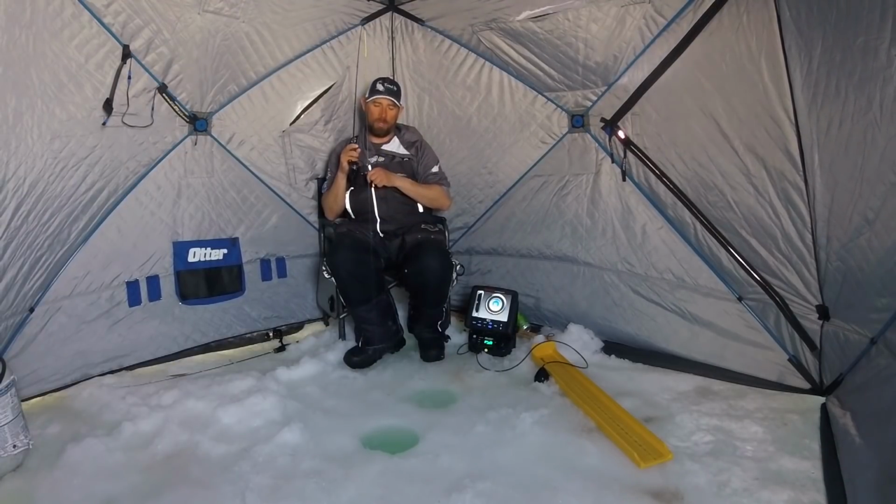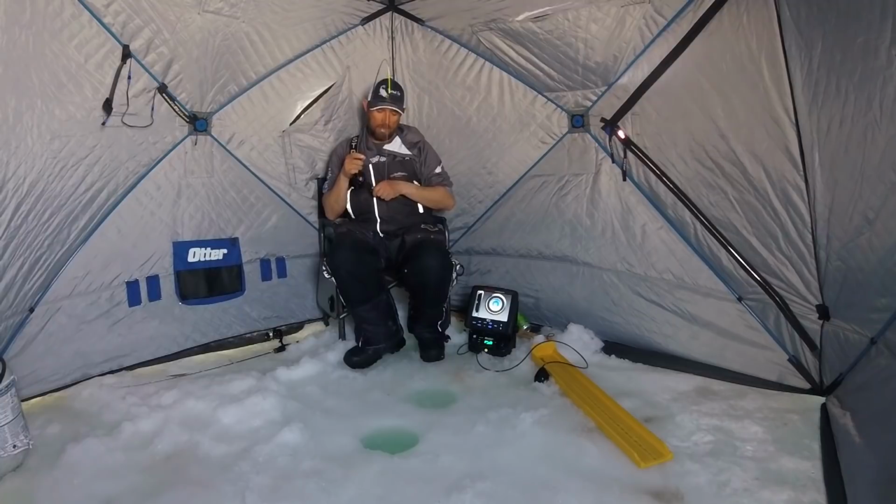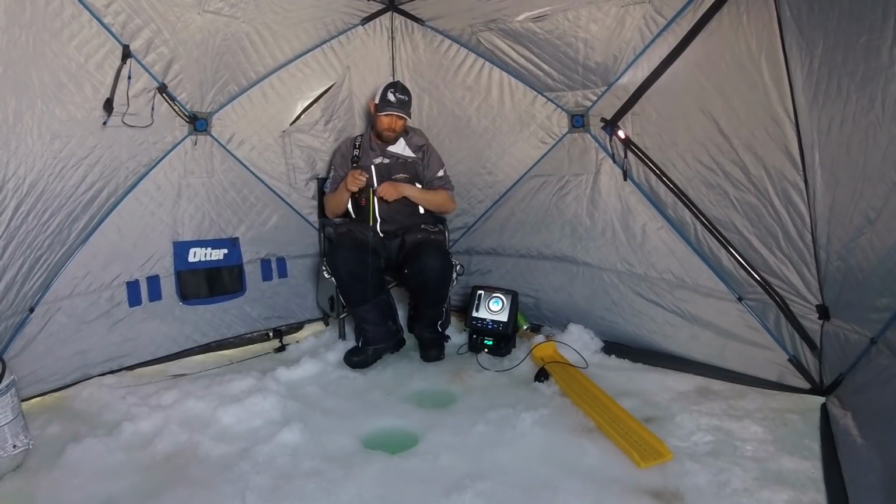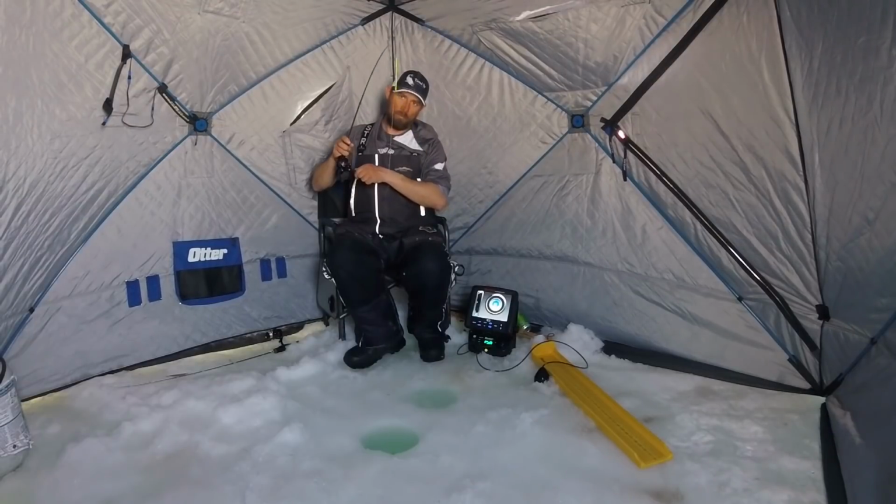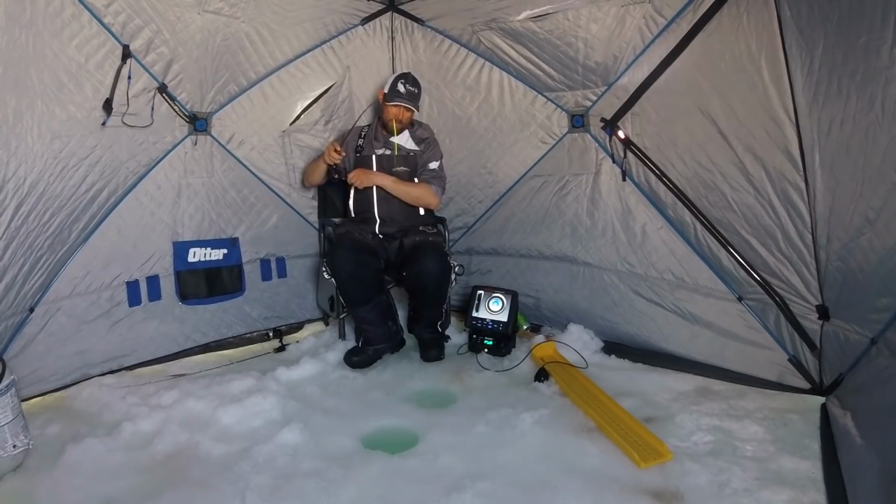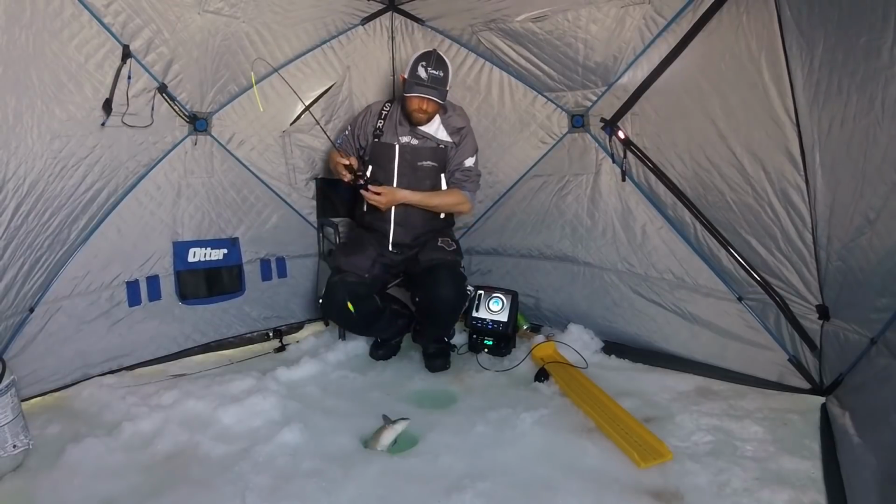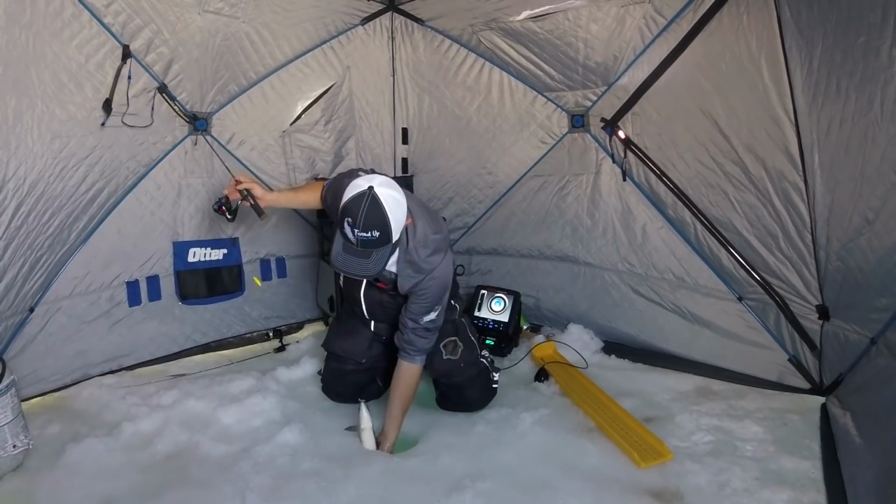Next fish, this fish came in, jigged up just above him, got the flash going, and instantly he decided he wanted to come and visit. The fight on these fish is just fun. That's a decent one. That's a decent fish. Not quite as big as the other ones, but